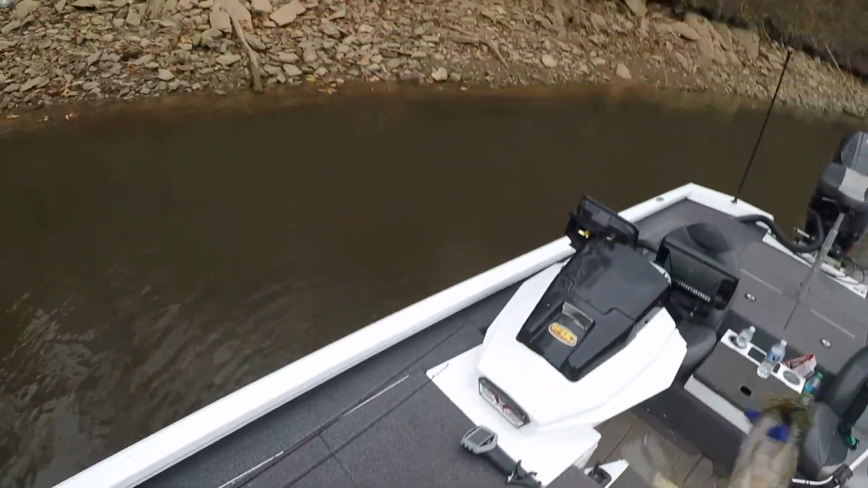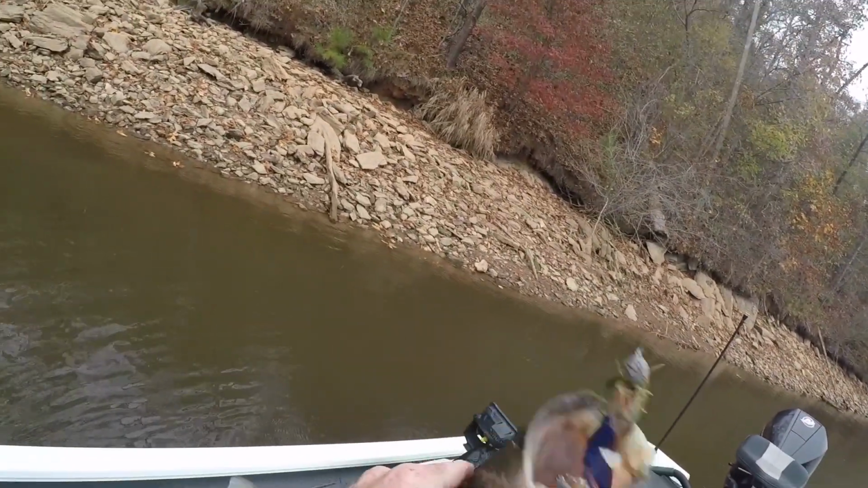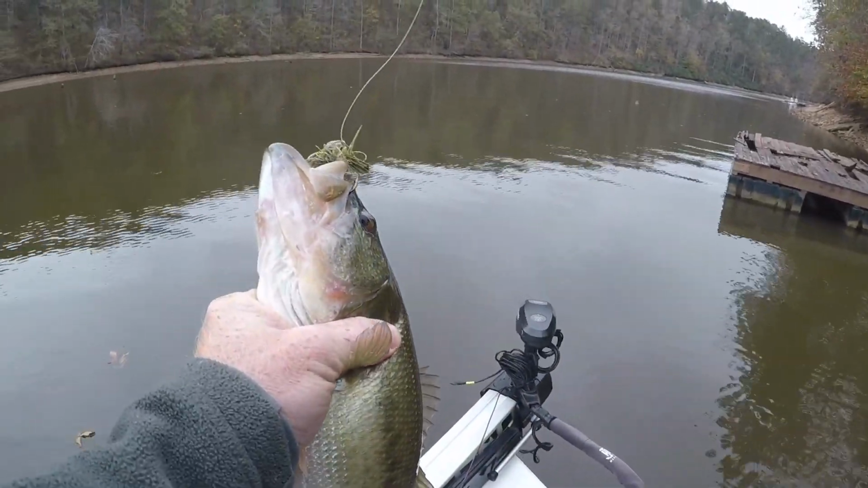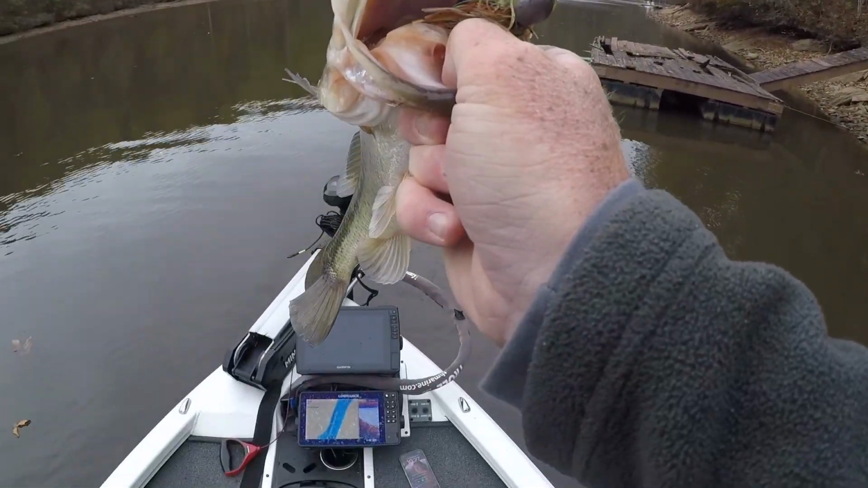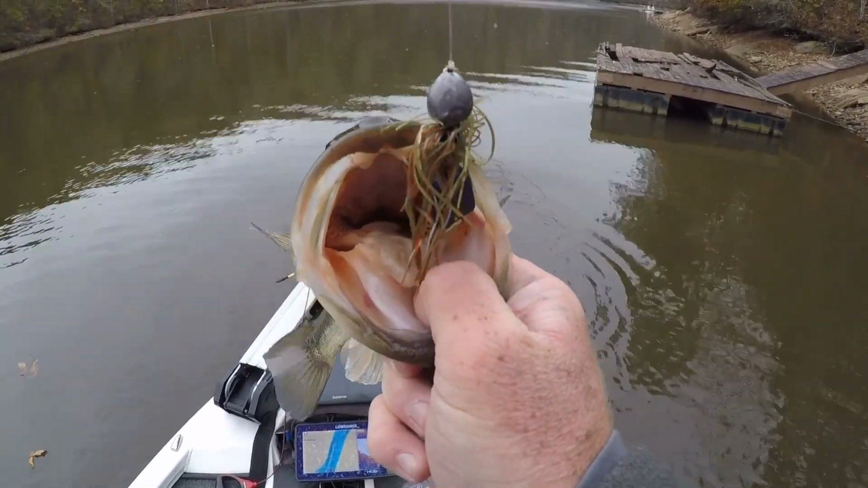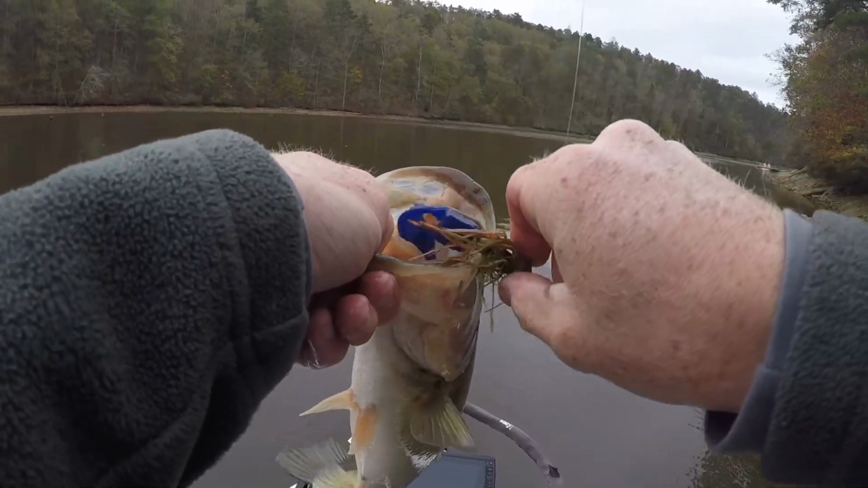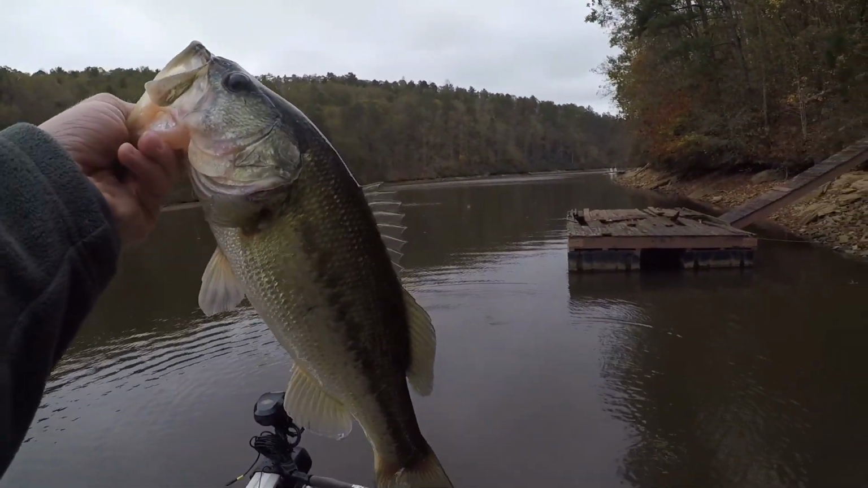And it's a little bigger than that last one he caught. Still just a little largemouth, but this one does look a little healthier. This one might be a 14 incher, maybe 14 and a half, showing that jig off. You can see he definitely ate it, that's for sure. So that's a nice chunky little largemouth out from under that boat dock.